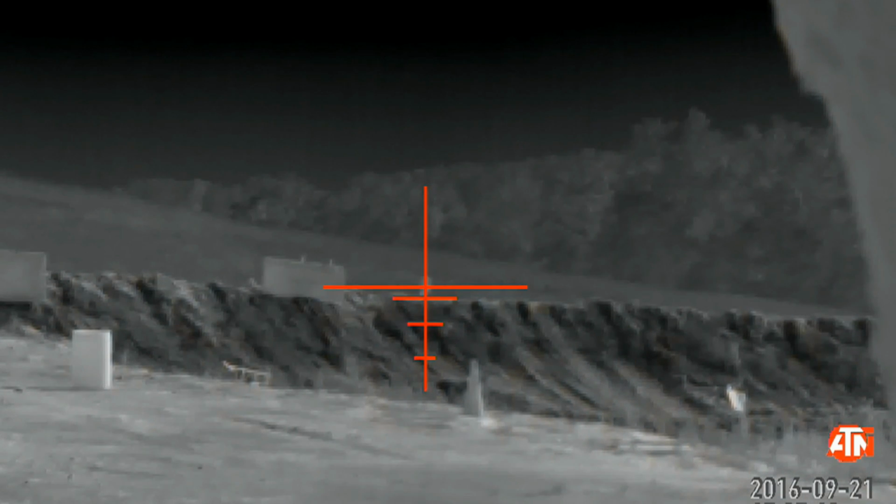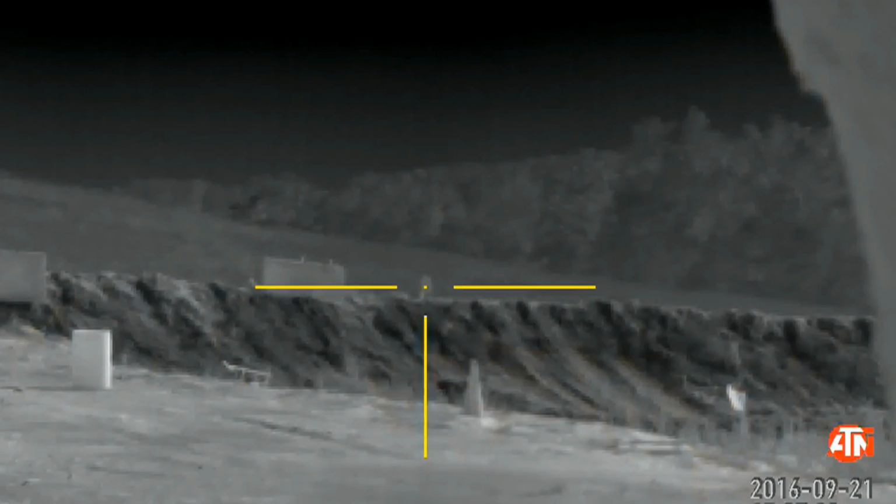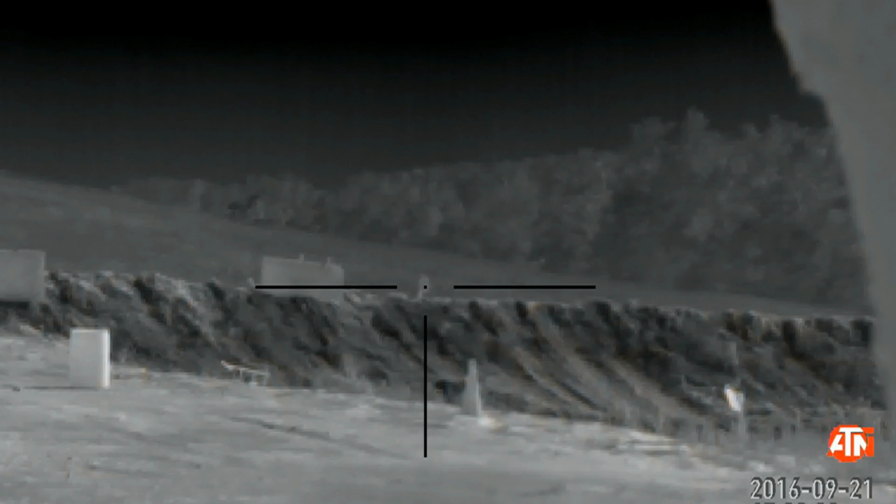For this, we're going to use the dot with 3 lines. Backing out one screen will take you to the color settings, and you can change the reticle from red, orange, yellow, green, blue, gray, and black. We're going to go ahead and use black.